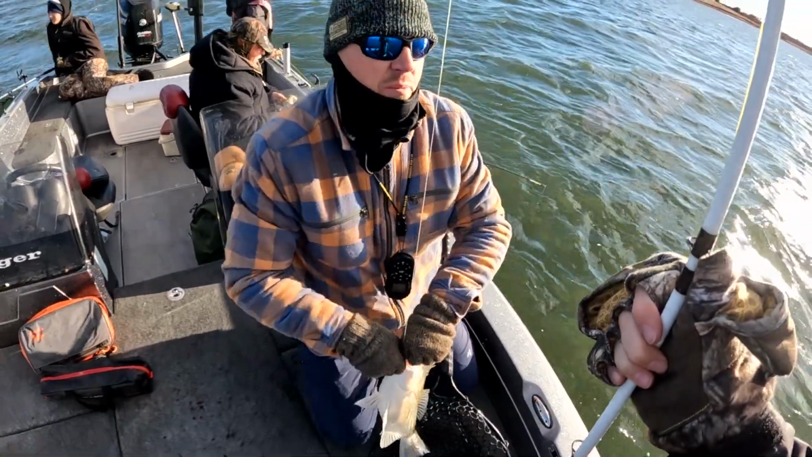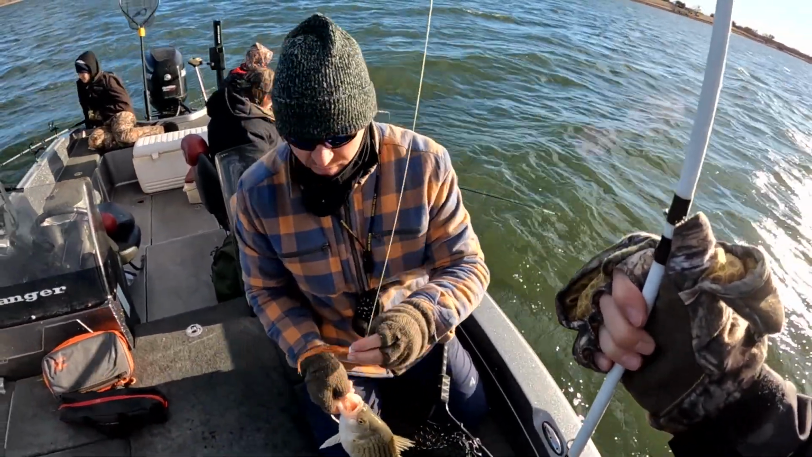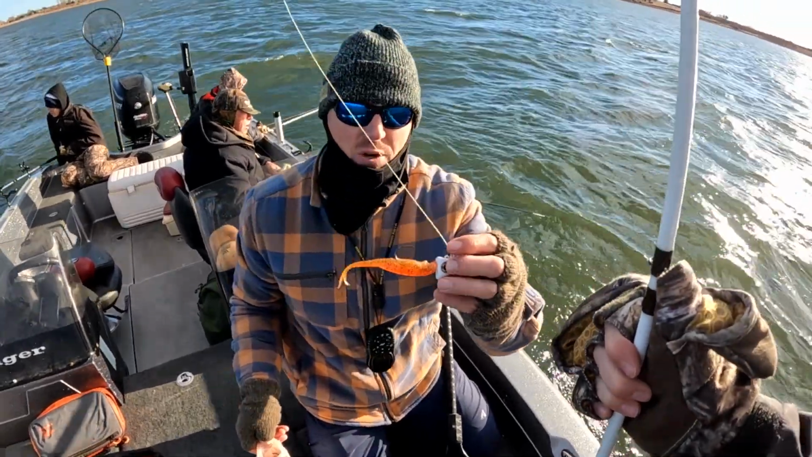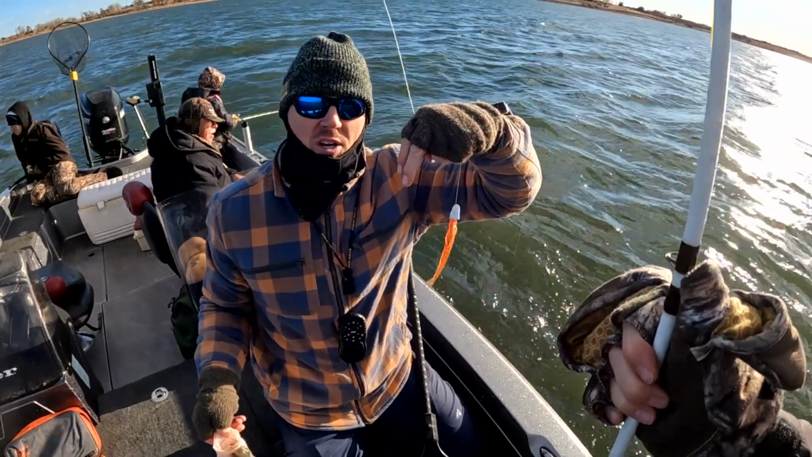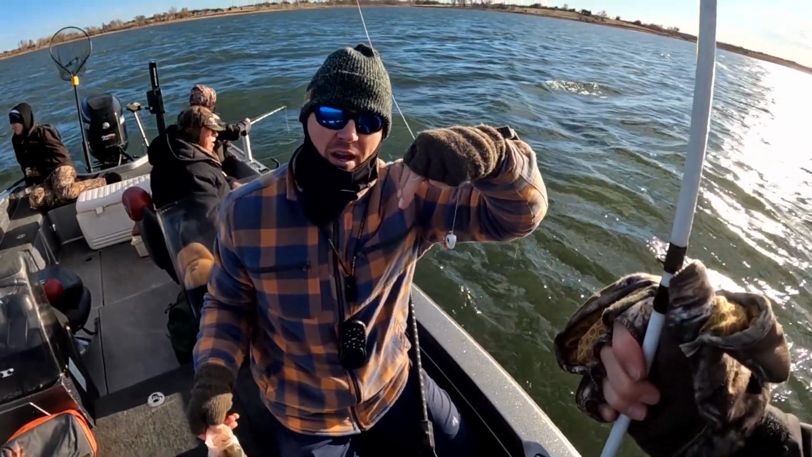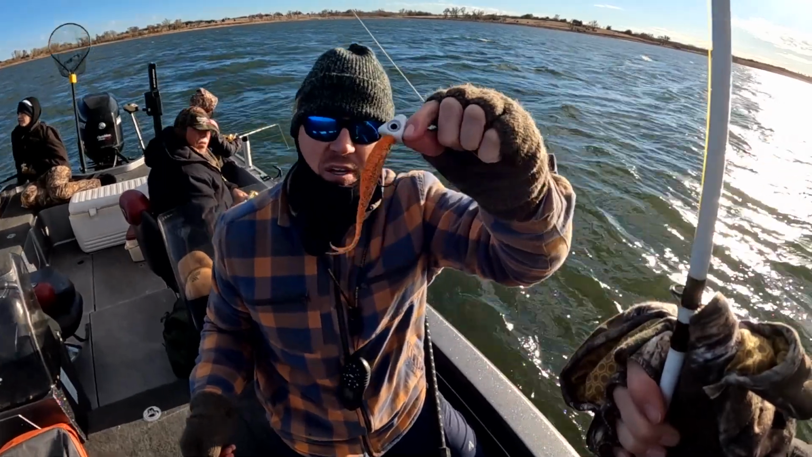So one thing I wouldn't be afraid of is going big on jig heads. This is 1.5 ounces right here. Man, these work really good. It keeps your bait a little bit straighter below the boat. If you get light line, your line gets way off from where you want it to be. So a lot of times these 1.5 ounces are some of the go-tos that we have.